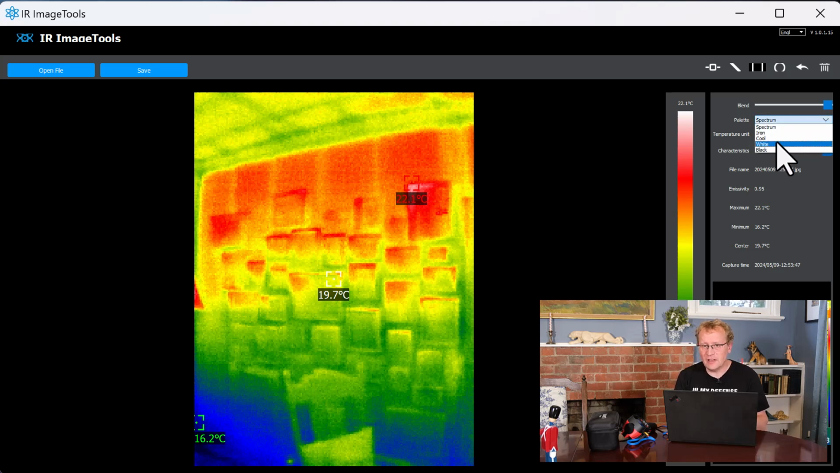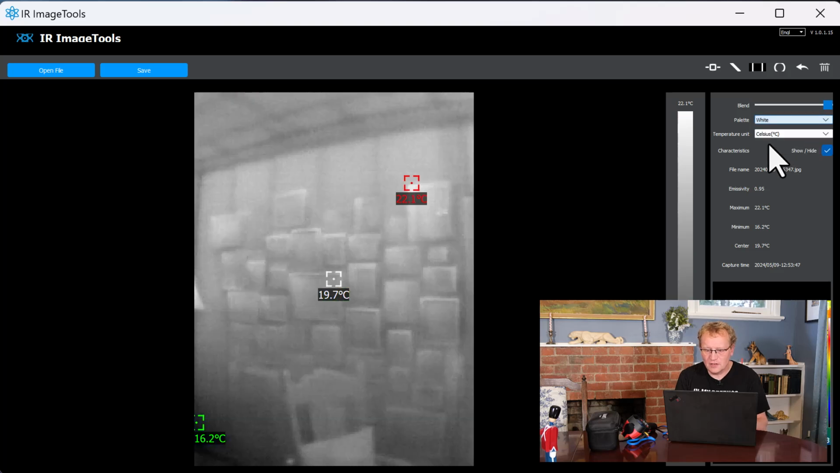We can change the palette on here. So obviously that's like doing it on the device itself. We can change it after the fact, so we can have white instead, if you think that sort of ghost world looks better. We can change the temperature unit: Celsius, Fahrenheit, or Kelvin. So I kind of like Kelvin because now the highest is 295 degrees. It's hot. I'm just going to change it back to that spectrum. I kind of like that.